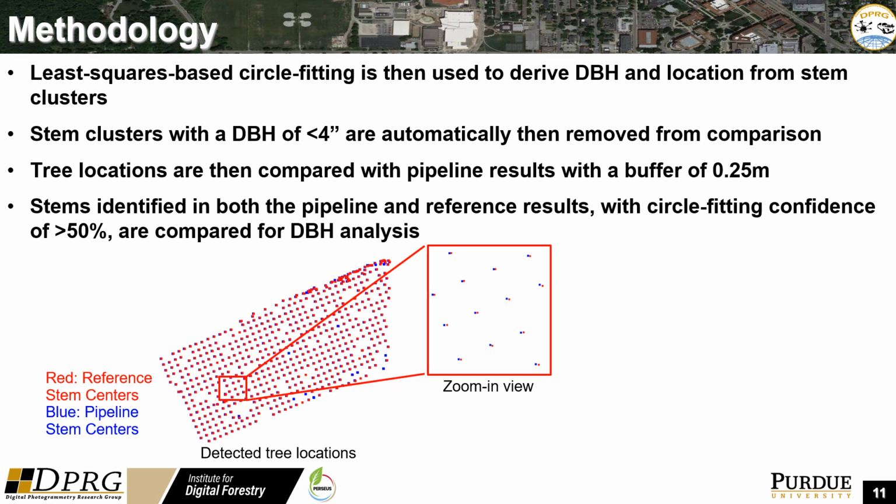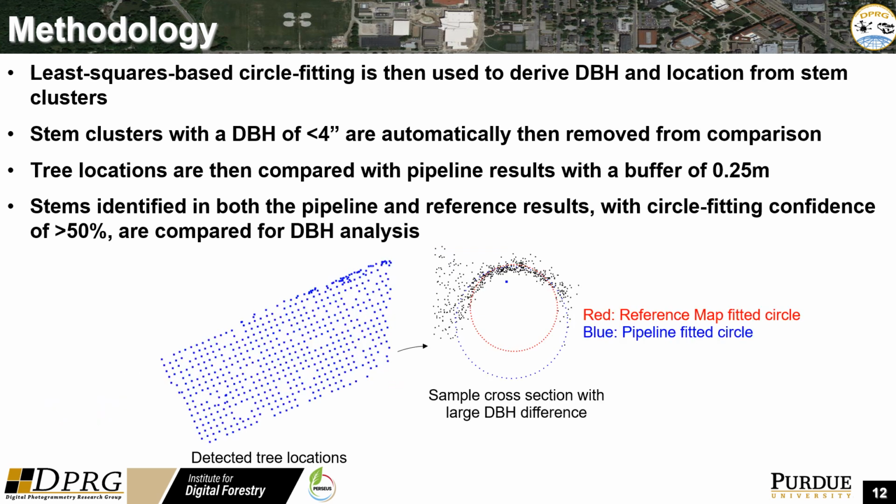Trees with DBHs of less than 4 inches from the least squares-based circle fitting are removed from the dataset before comparison with pipeline results. Tree locations are then compared with pipeline results within a buffer of 0.25 meters around the point. Pipeline points that were in the buffer were marked as true positive. Those associated with no reference map center were marked as false positives, and reference map centers with no pipeline result were denoted as false negatives. These recordings were used to calculate the precision, recall, and F1 scores.